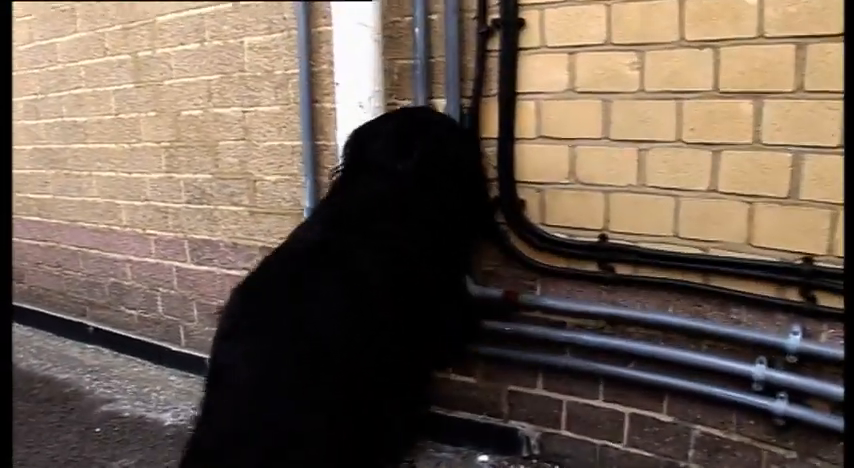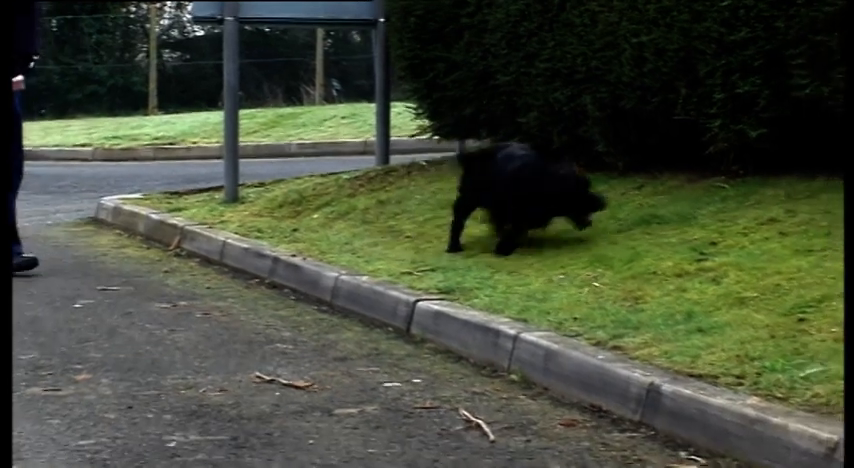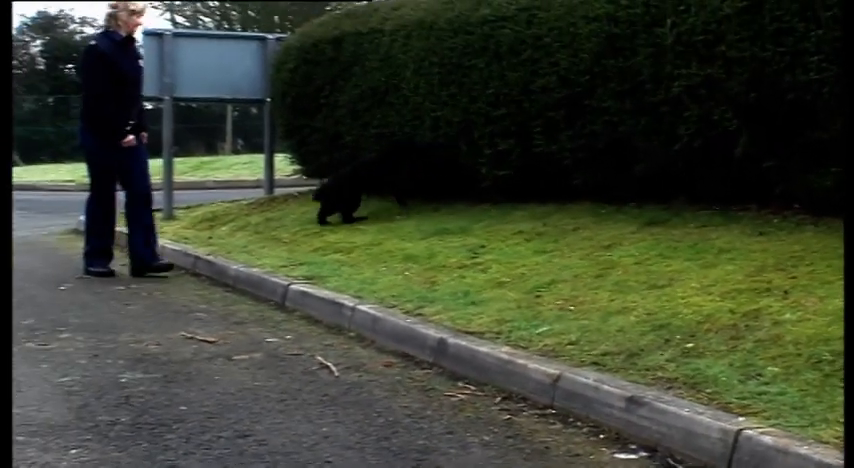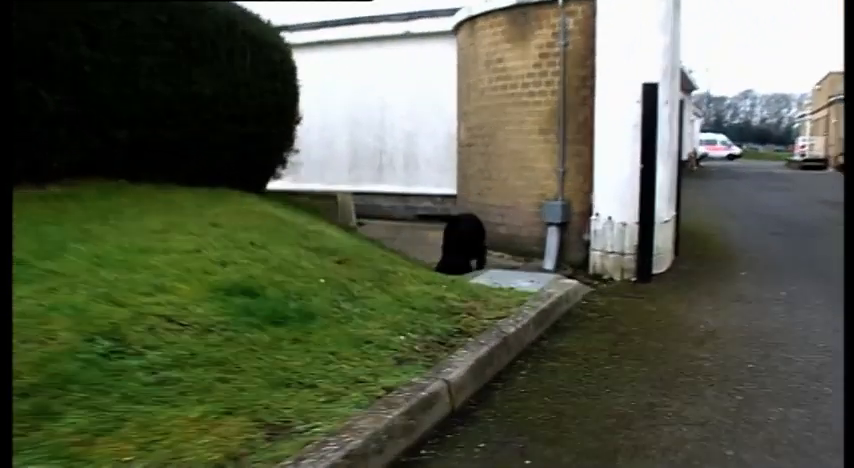One of the weapons used was a shotgun. Yay, good boy! The other was a pistol. Diesel's been trained to recognize the smell left behind on a gun when it has been fired, no matter how well it's been hidden.